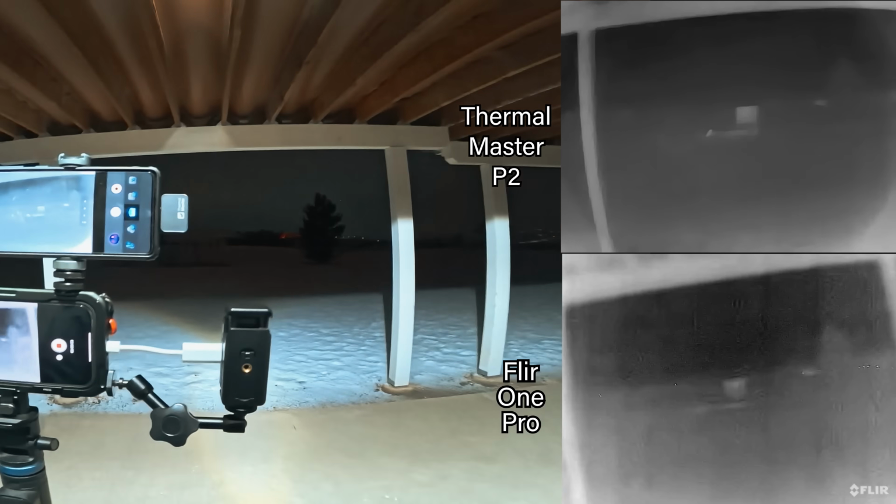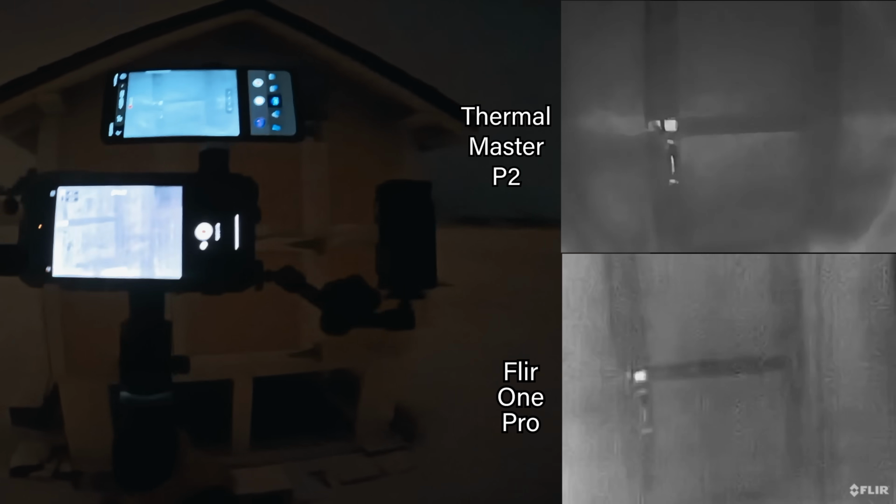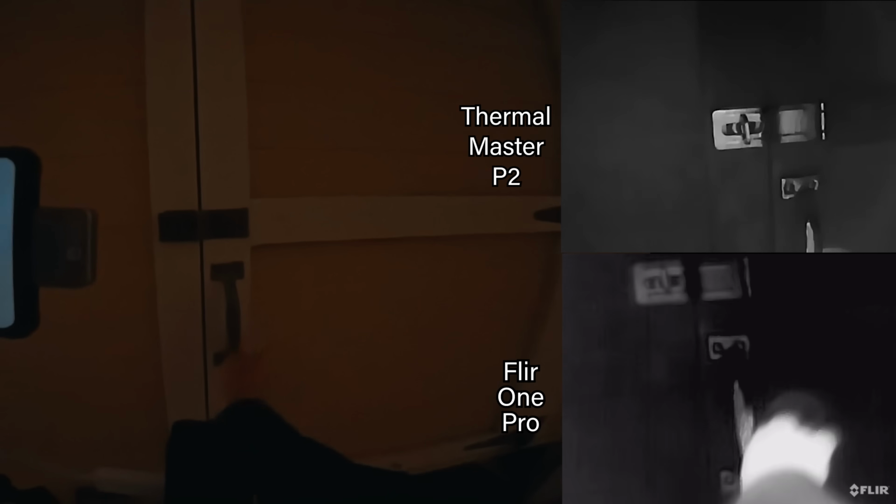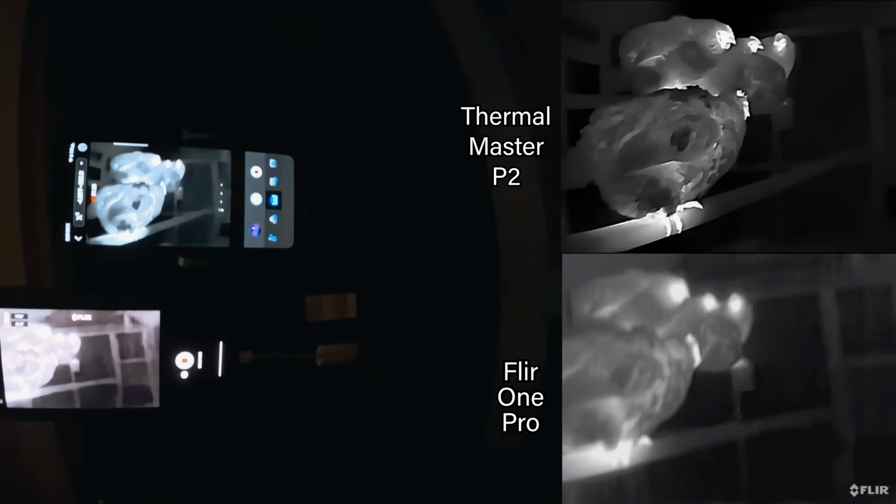Let's go outside for a little bit. It is very cold, very snowy. See if there's any animals out here. But here we are at the chicken coop. Let's make sure the chickens are alive. Got some chickens.